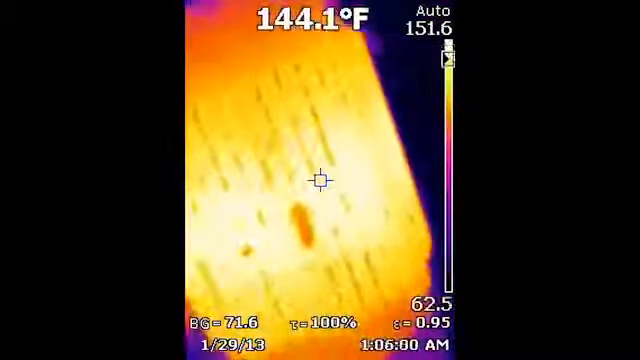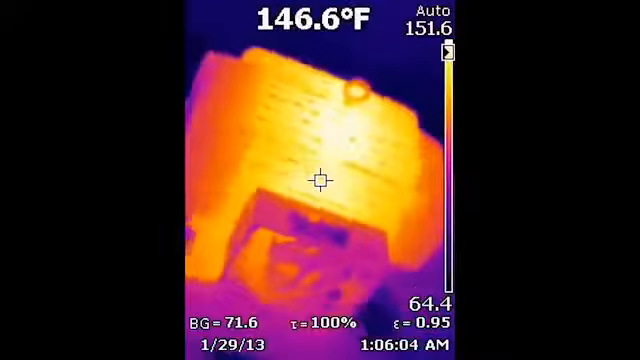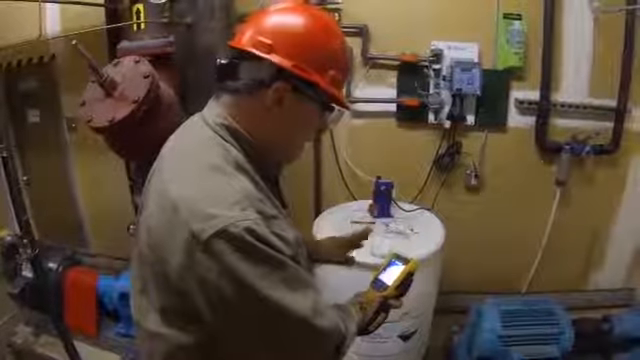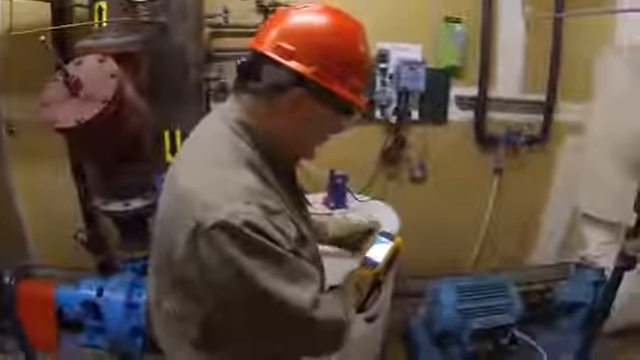Looks quite even. I don't see any issues there. Obviously, if this motor were running hotter than usual, that could be an indication that perhaps the cooling fan's not working properly. It's not aspirating properly. I think everything's working okay here. Number one, because the temperature is good. Number two, the fan is operating.